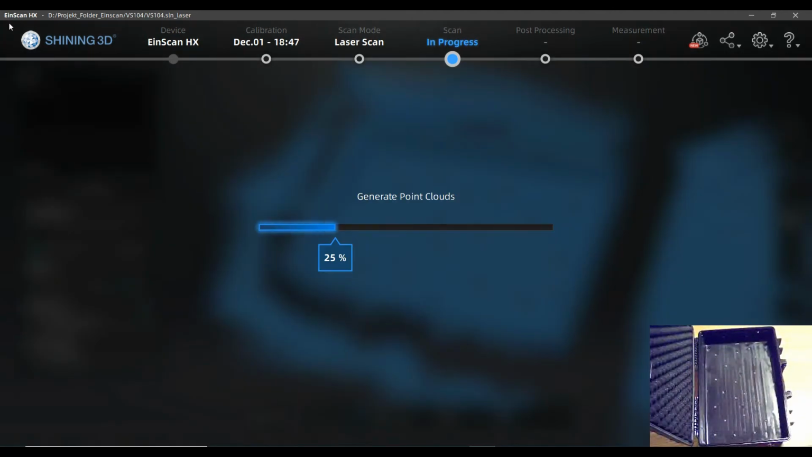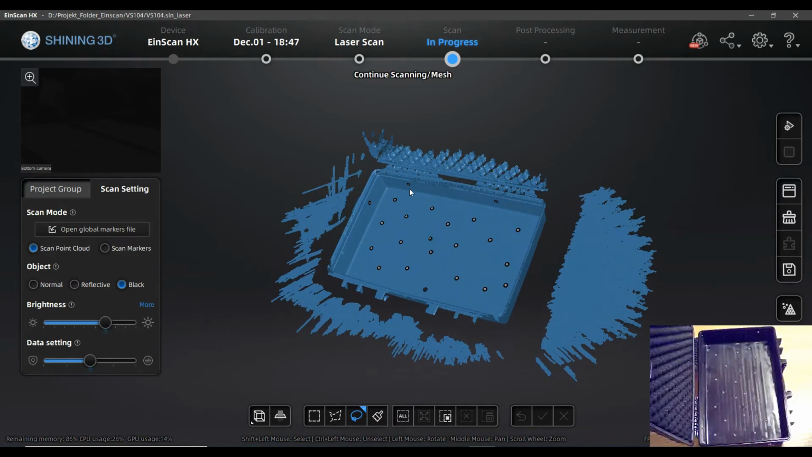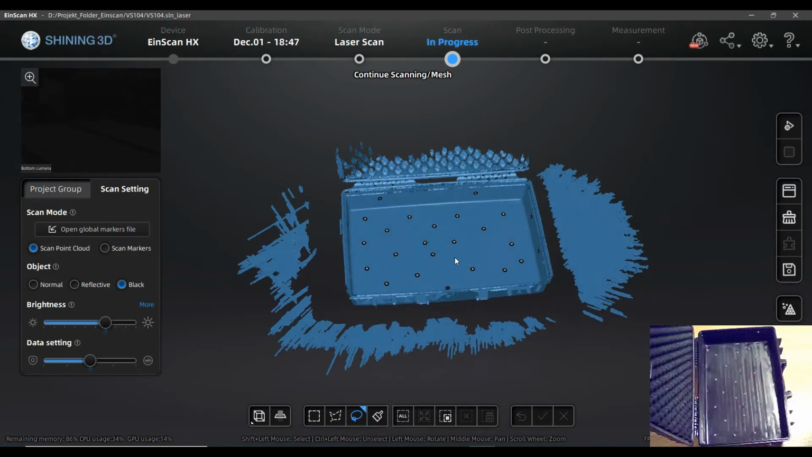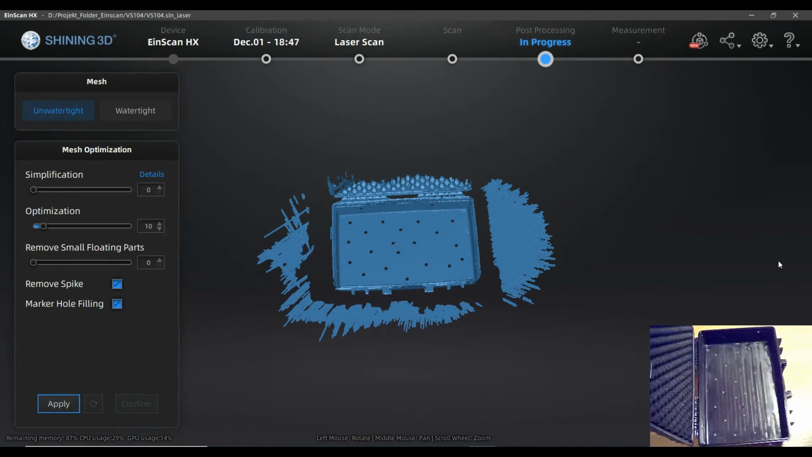Calculating the mesh is next. And here we are with some pretty decent result, I guess, for a few seconds of scanning. As I want to create some additional polylines and surfaces in this model, I'm not going to post-process the model in the Scan software so much, because I will export it to Geomagic anyway.